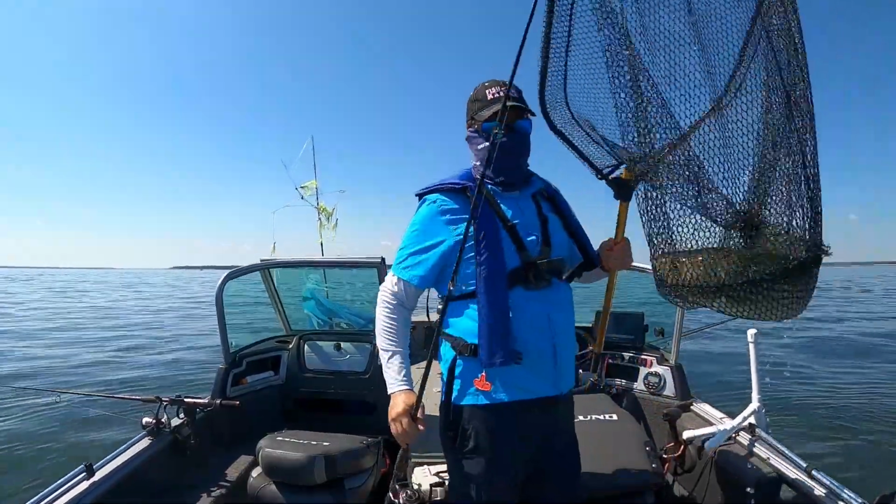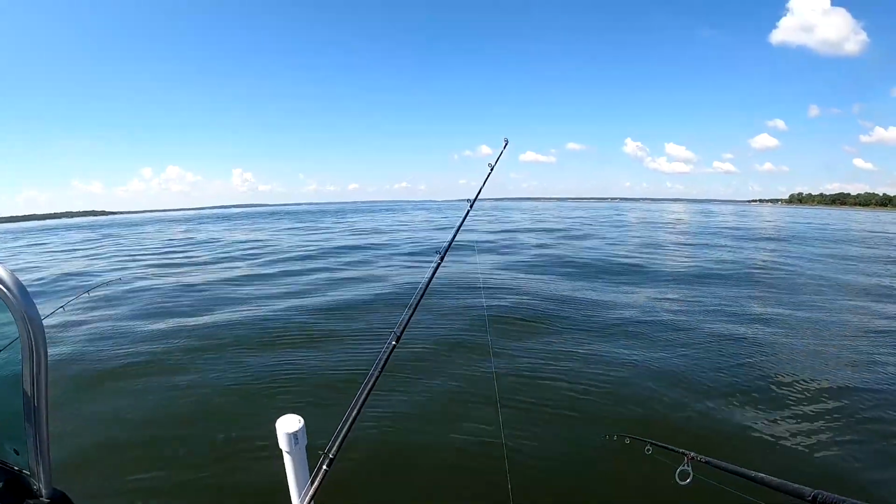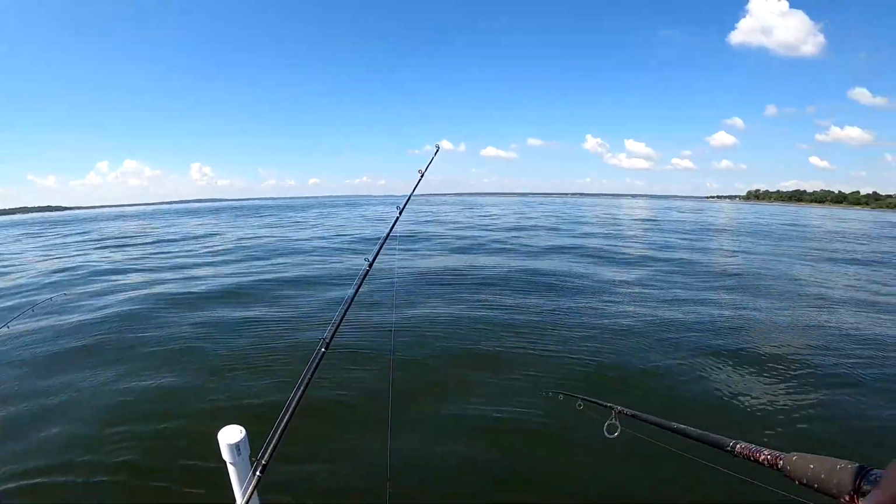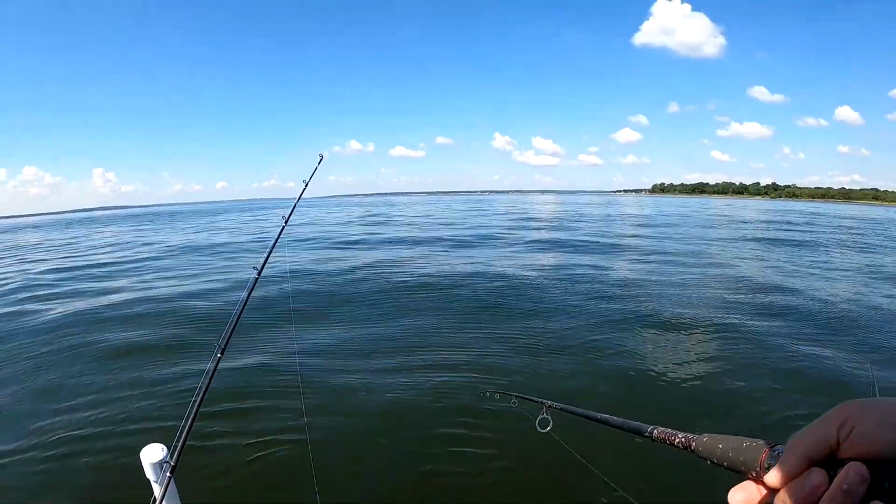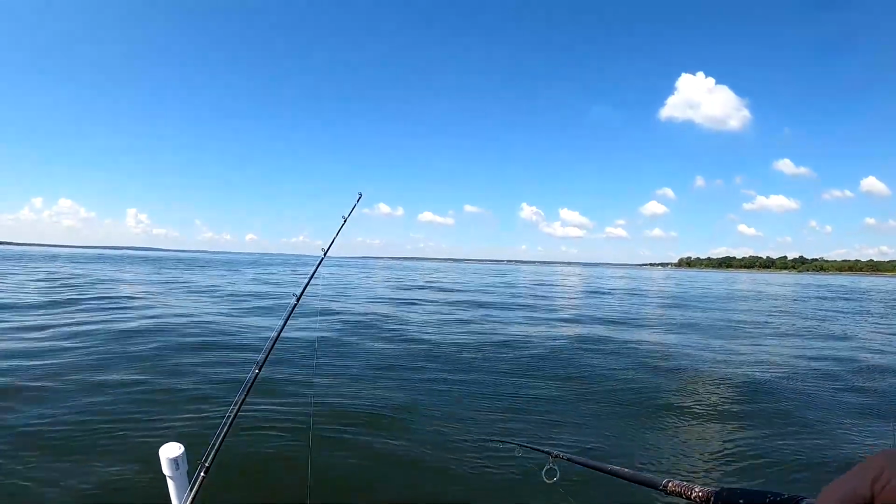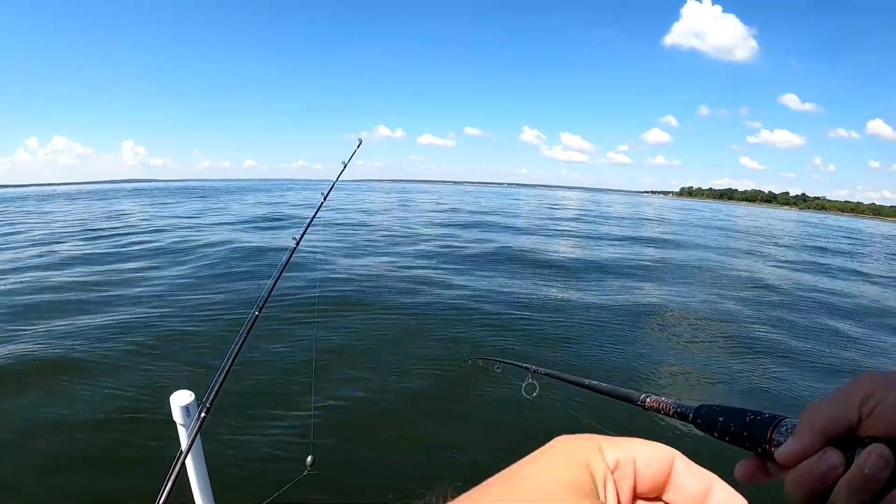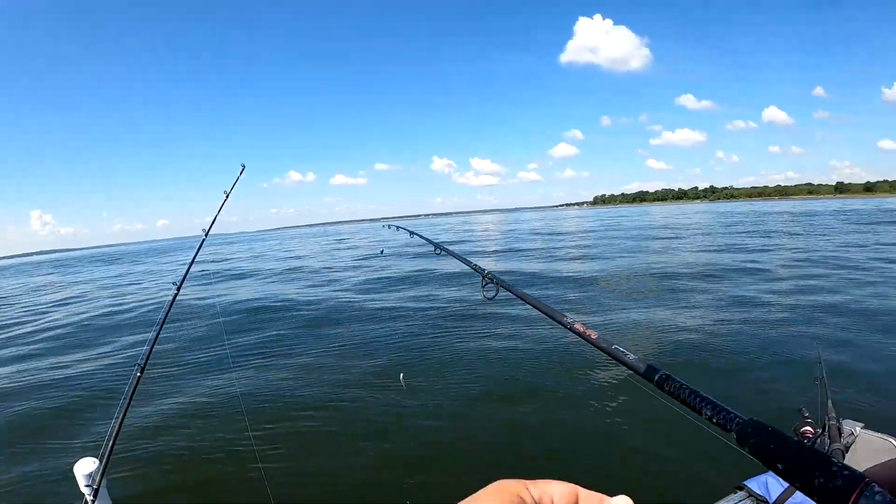There we go. Fish number 2, little keeper box. I noticed that one of my rods was just getting a little nibble, and then it kind of took off into the water. So I went back to pick it up, and of course there was nothing there. So I'm going to reel it up here and look at the shad, because a lot of times catfish will basically skin the back end of the shad.